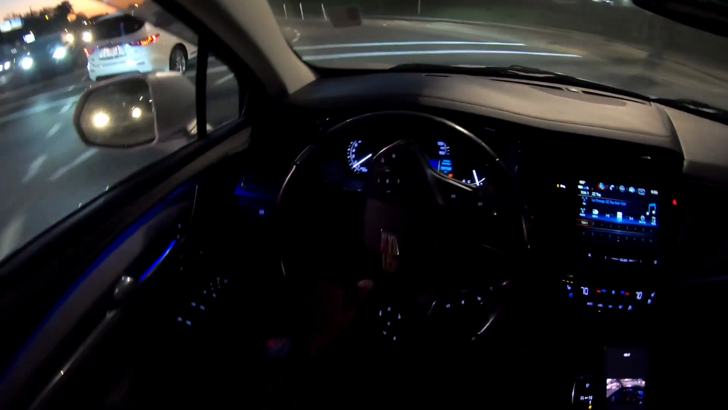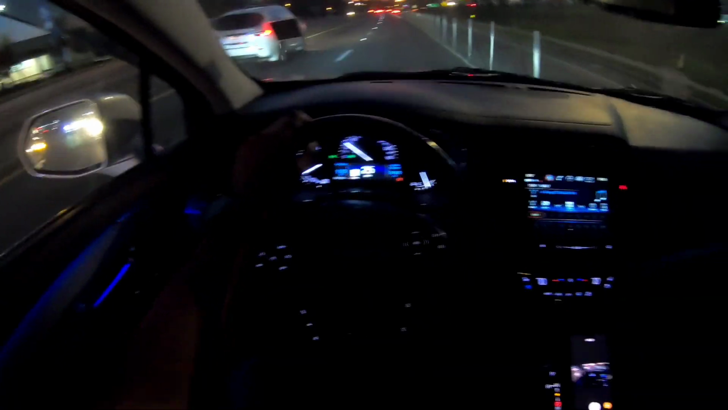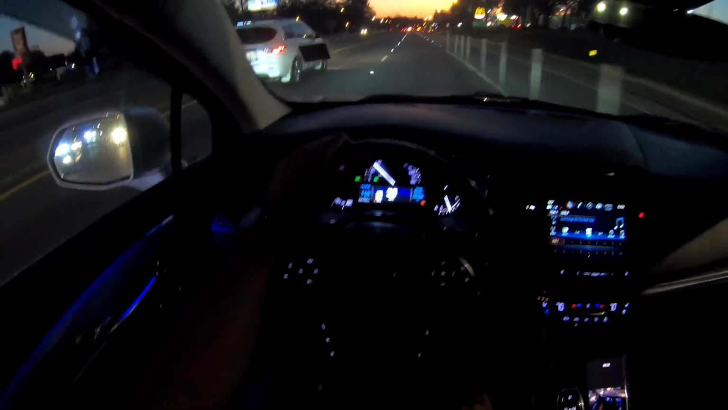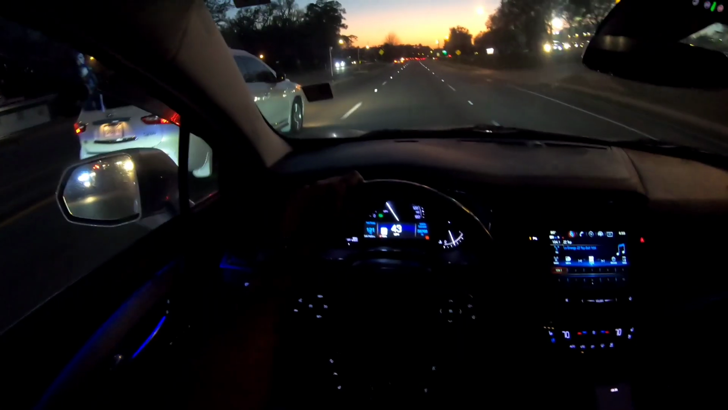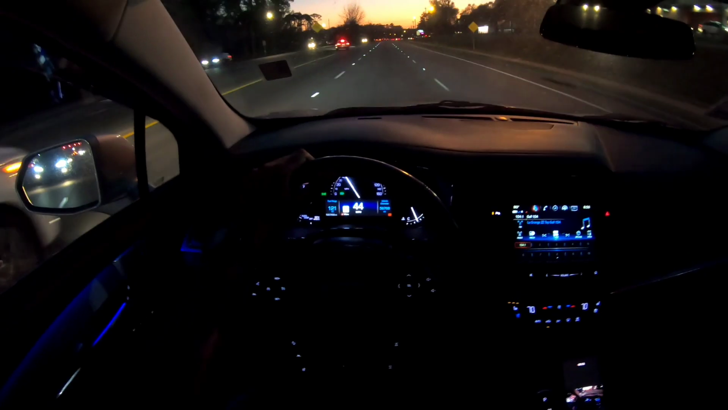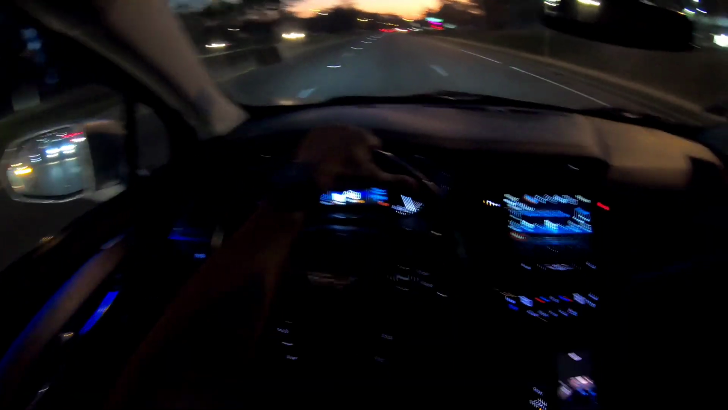First things first, I could tell you this one's a little bit quieter than the old SRX. Like I said, my parents had one, and so it's very quiet in here. That 3.6 liter, you can hear it. Low road noise in here, low wind noise. So it's good touches all the way around.